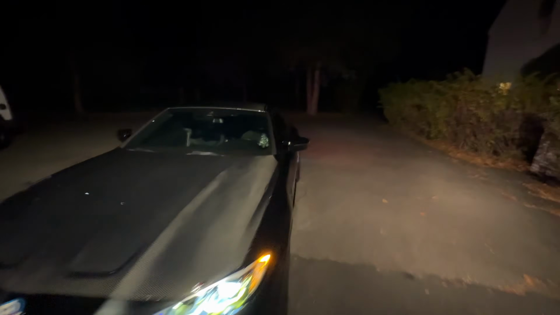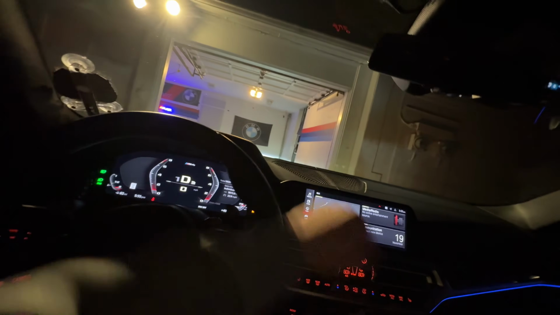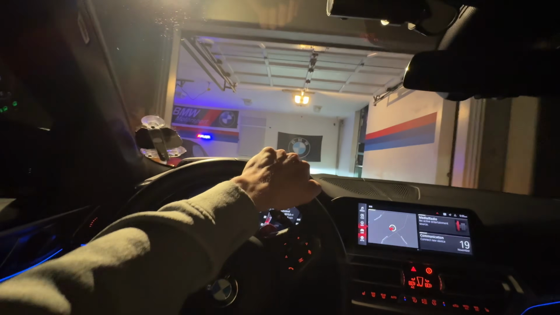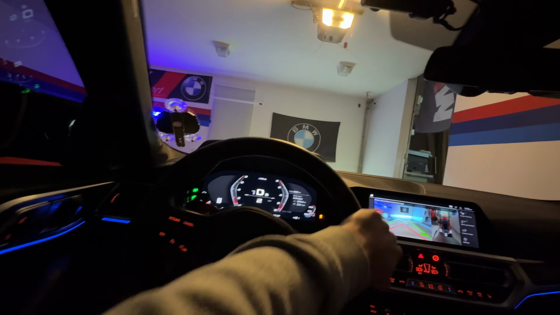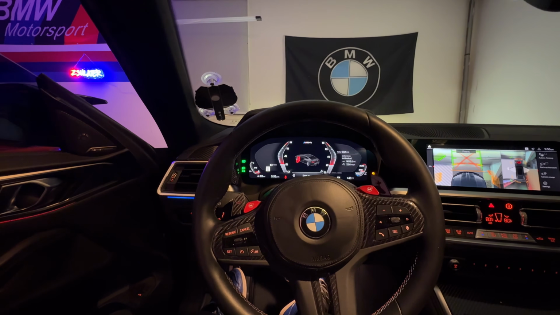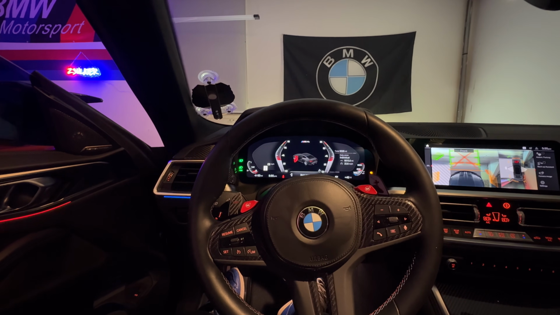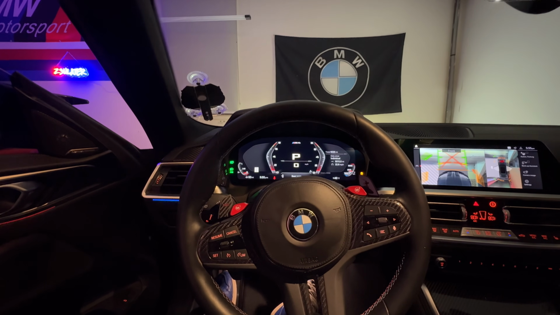As y'all can see, this is just a nice little humble abode, followed by the, I guess, not so humble whips, but kind of humble. It's not like we go fucking OD with the cars or nothing. We just like cars, you know? Give y'all a few revs before we dip. Car sounds so fucking good, bro.